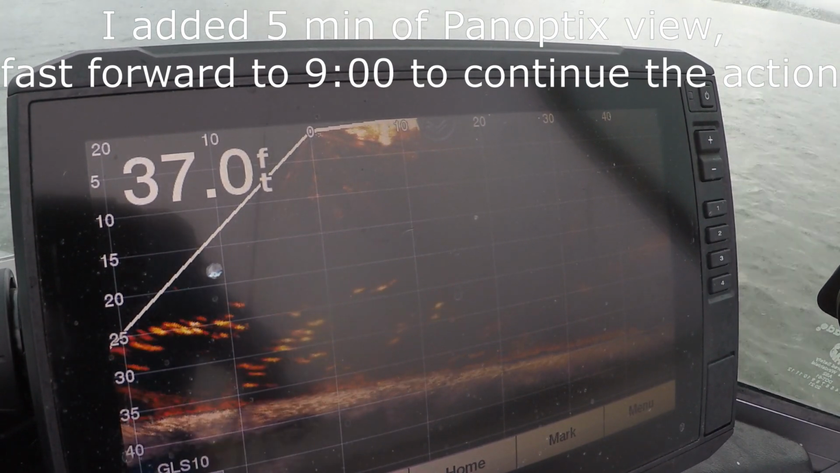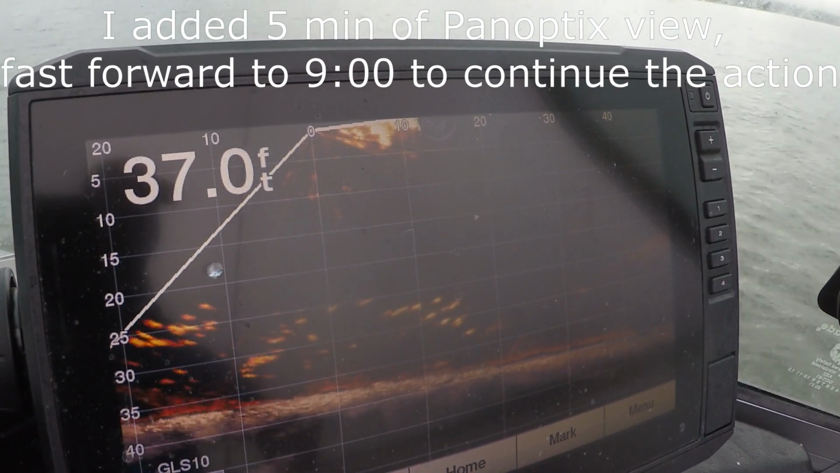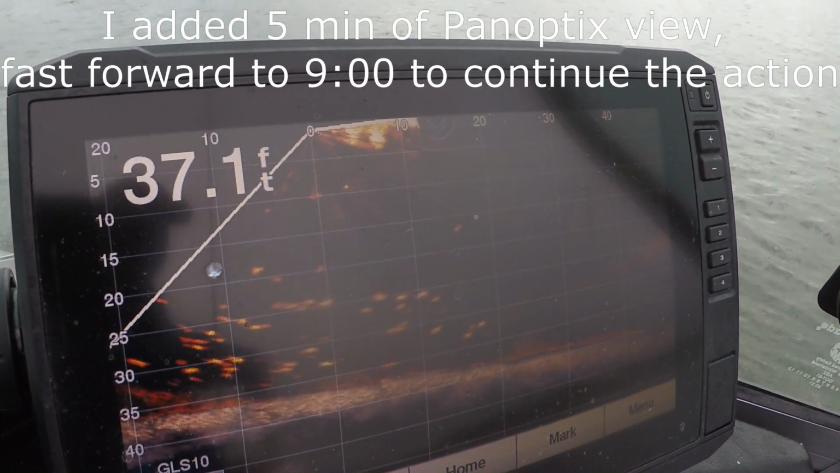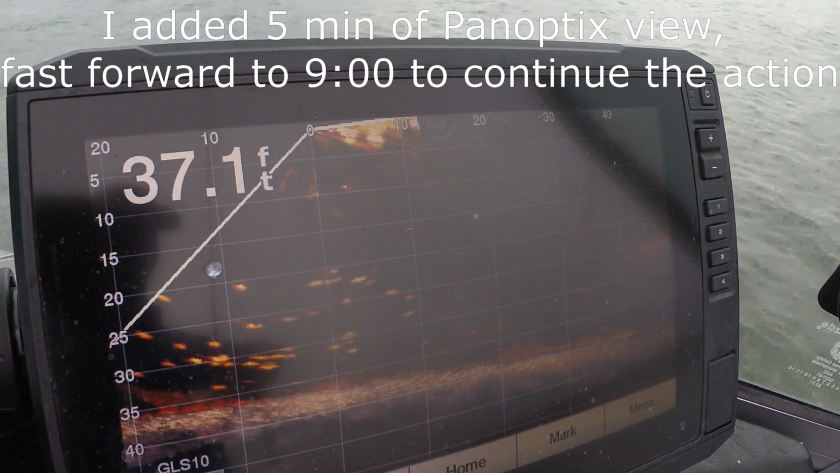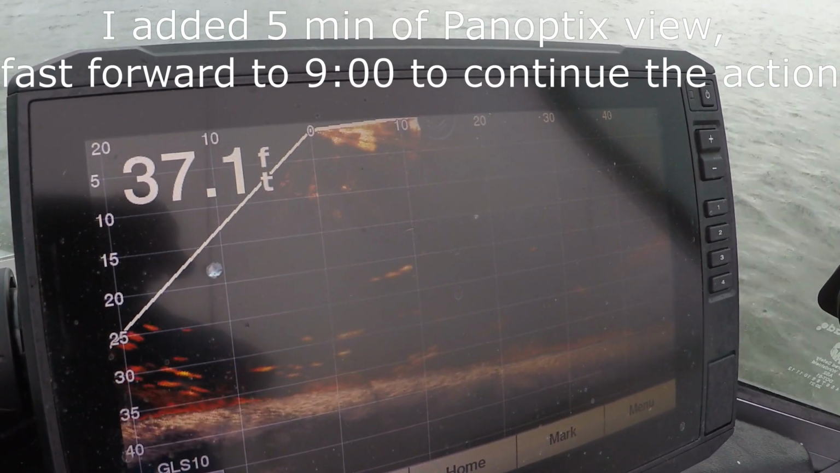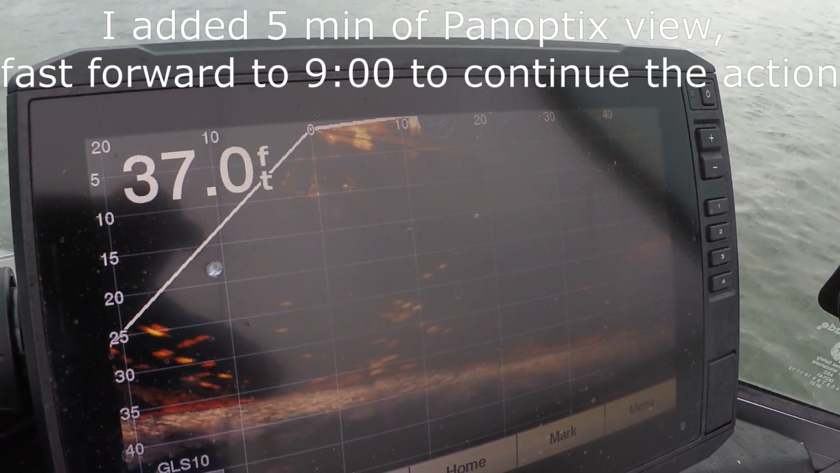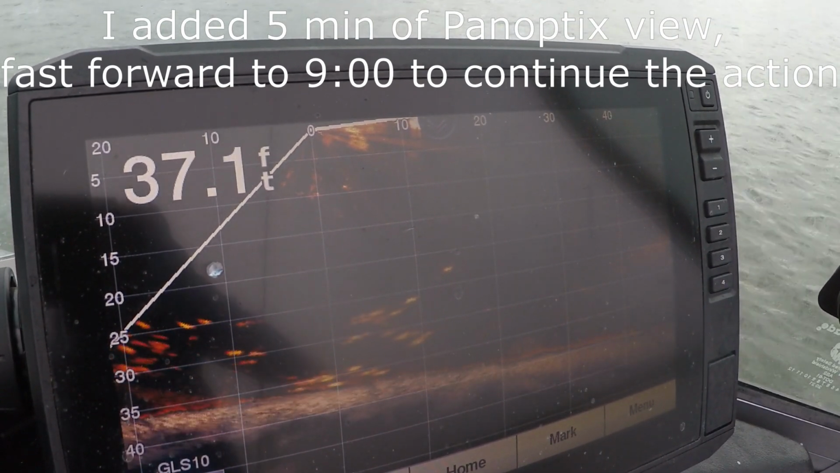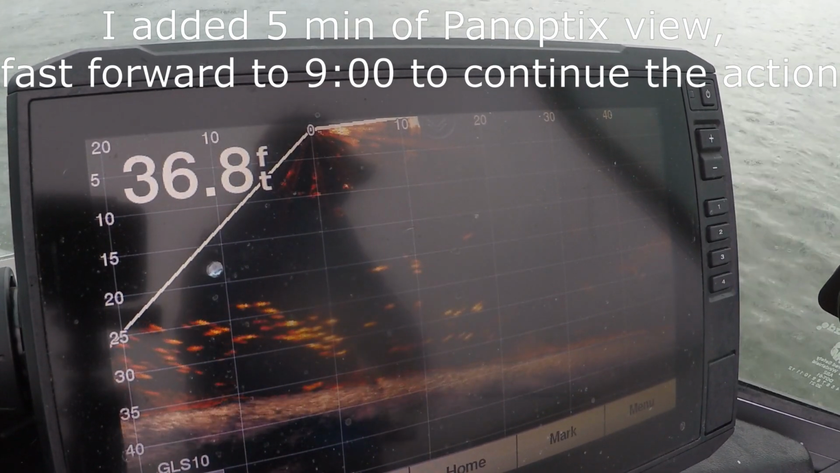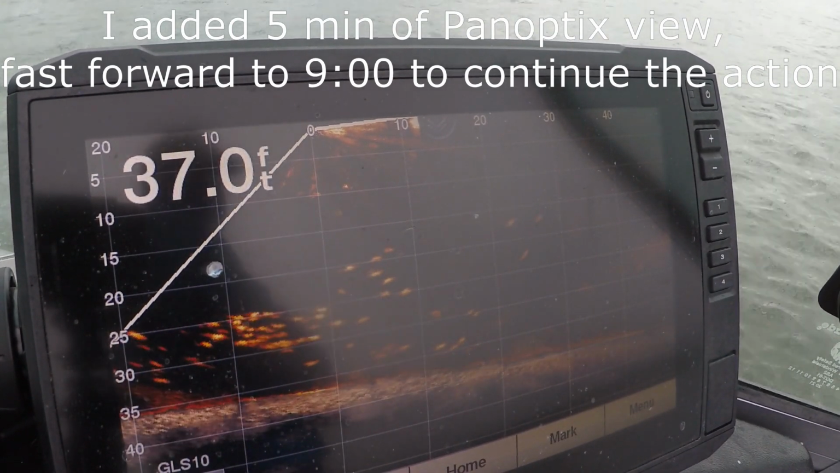Look at the graph now. Oh, whoa. Front pole. Grab that pole. Just hold on, it didn't take it. There you go.